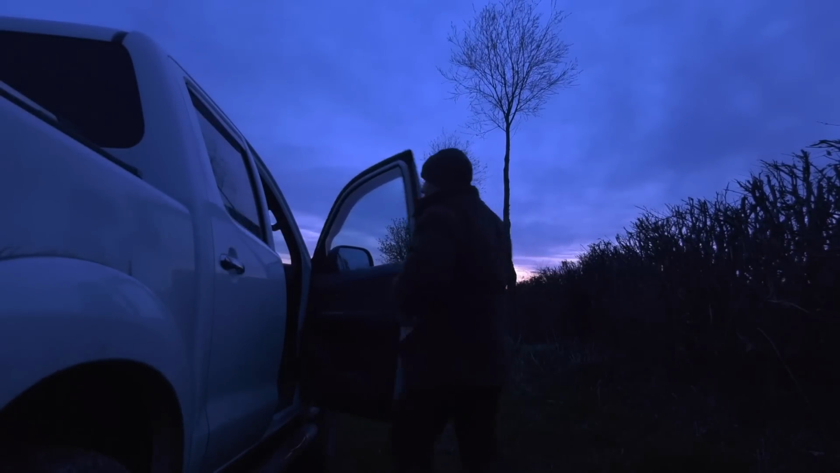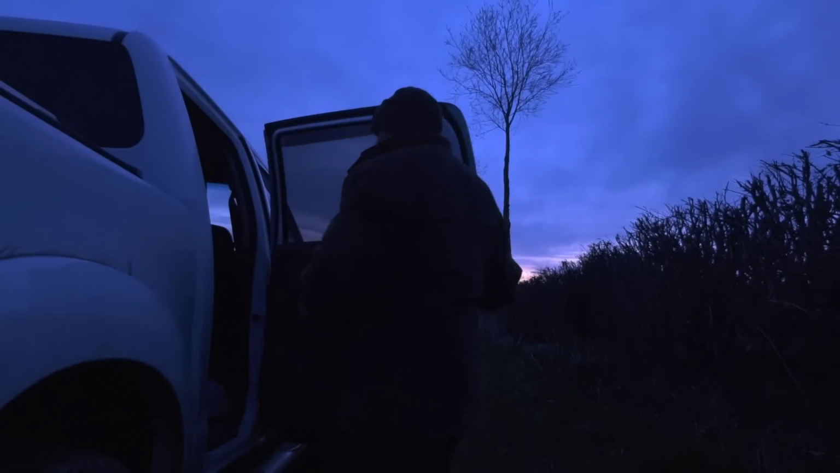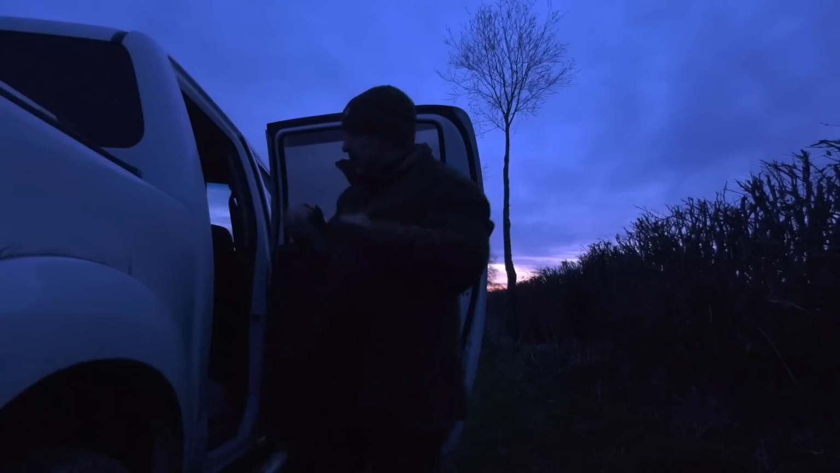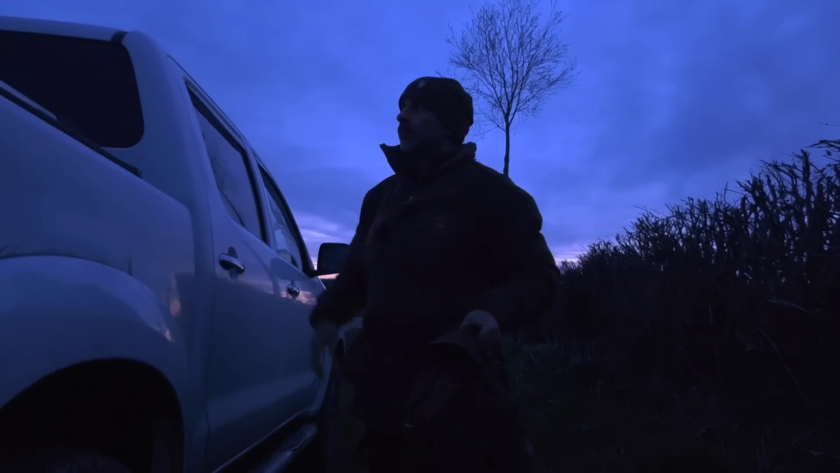Right, so we're up nice and early. It's a bit cold this morning though, so I've got the old deer hunter rusky jacket on. Gives me a bit more cover on the shoulder as well if I get a lot of shots, but I'm not expecting to get too many. But yeah, it looks set to be a pretty nice morning, so hopefully we'll see a few crows on the lambing field.